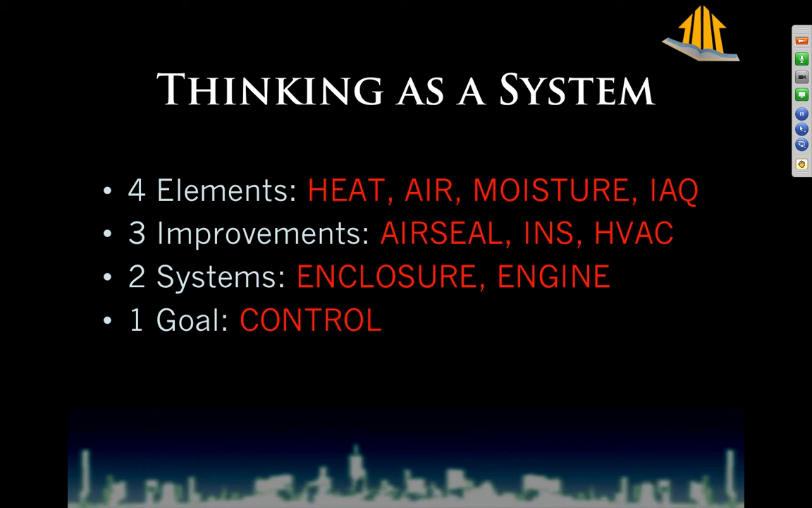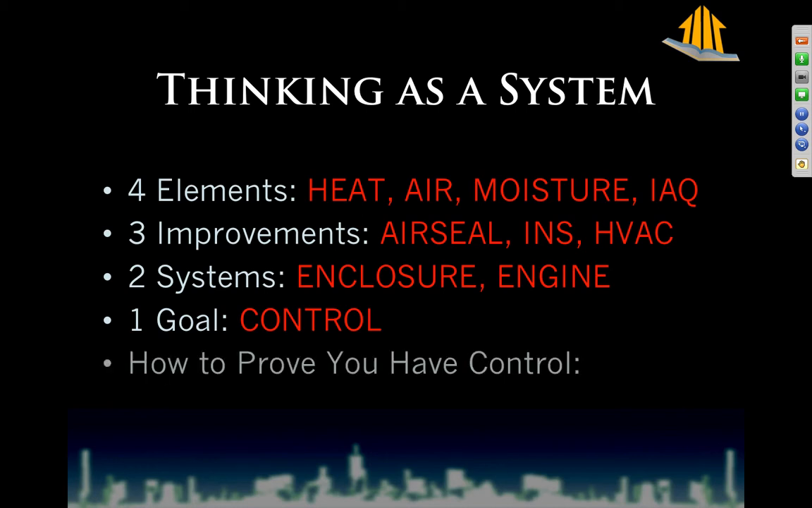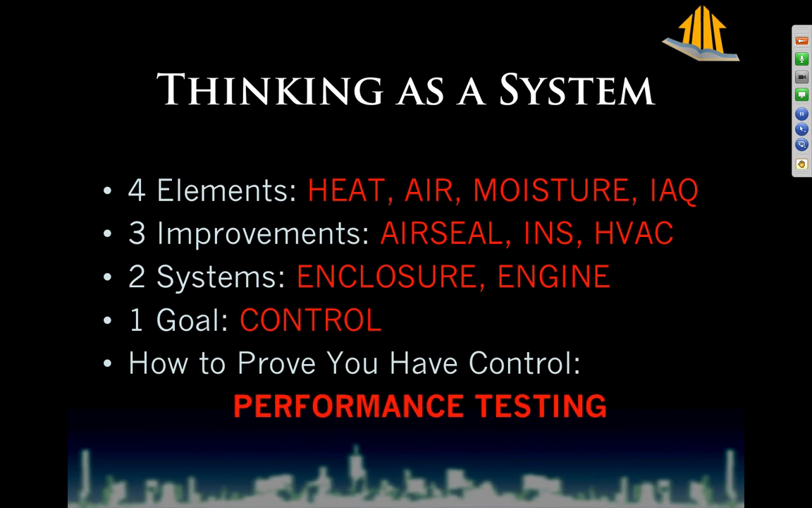And the number one way that you prove that you have control and give them that home performance experience is performance testing. Performance testing is not an aspect of performance contracting. If you are in the performance field, the home performance or the building performance field, performance testing is the only thing that differentiates you from a normal schmo. So we need to make sure that this happens all the time.